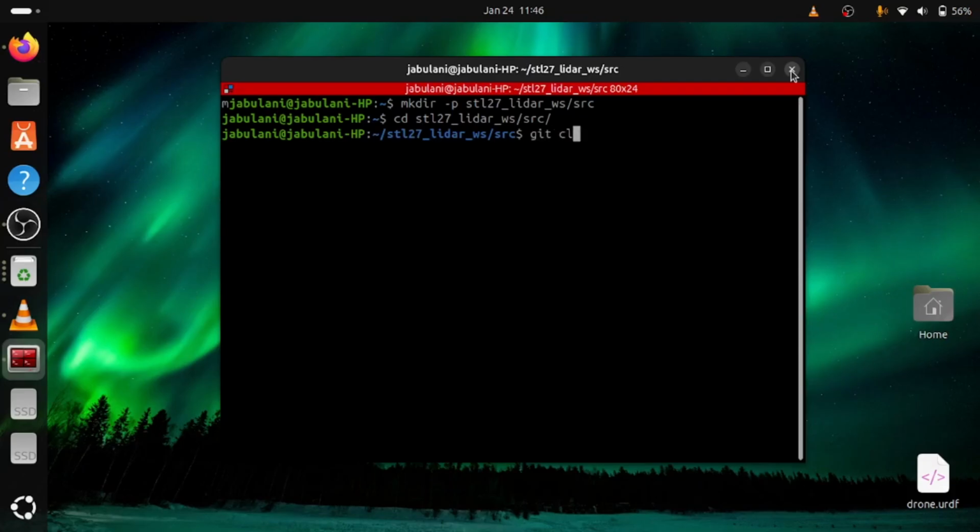So let's clone using git clone, github.com.